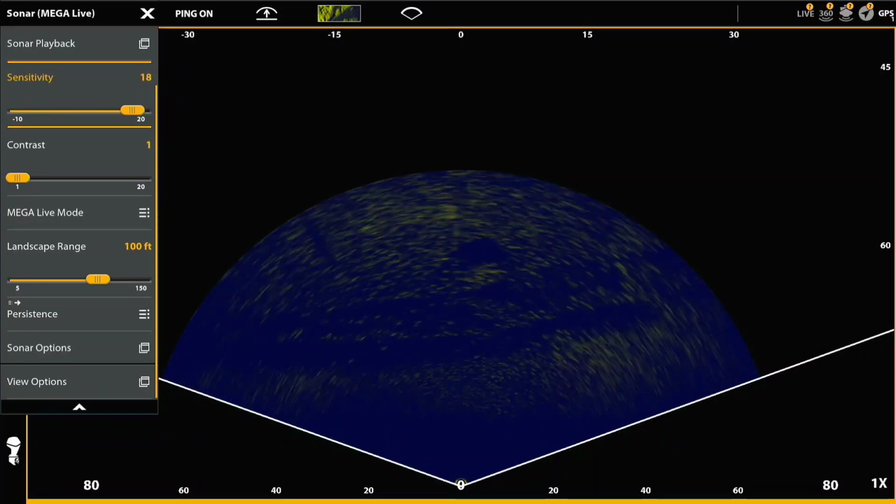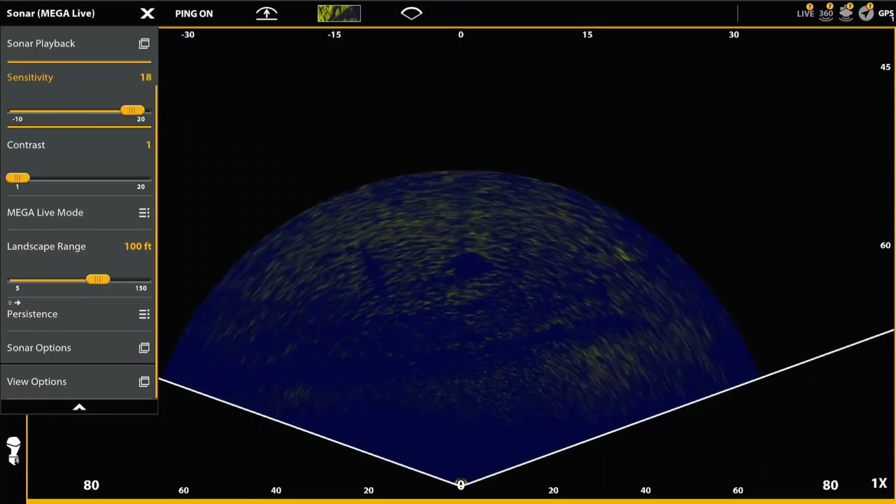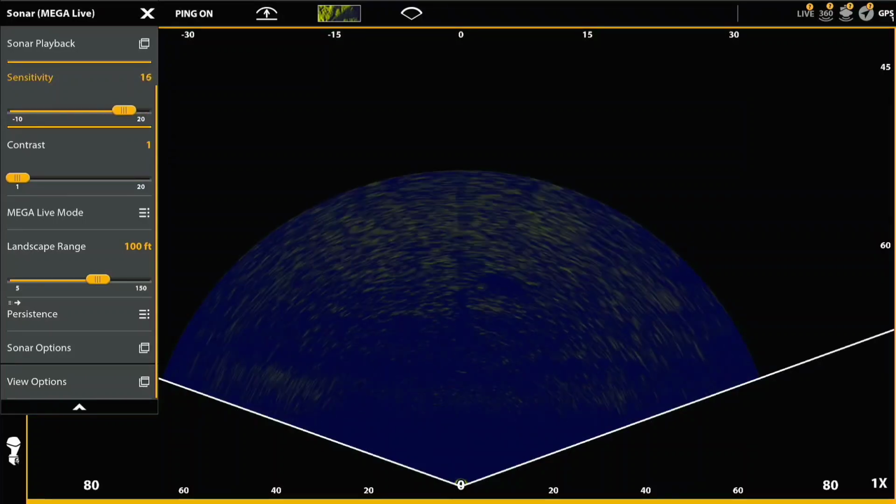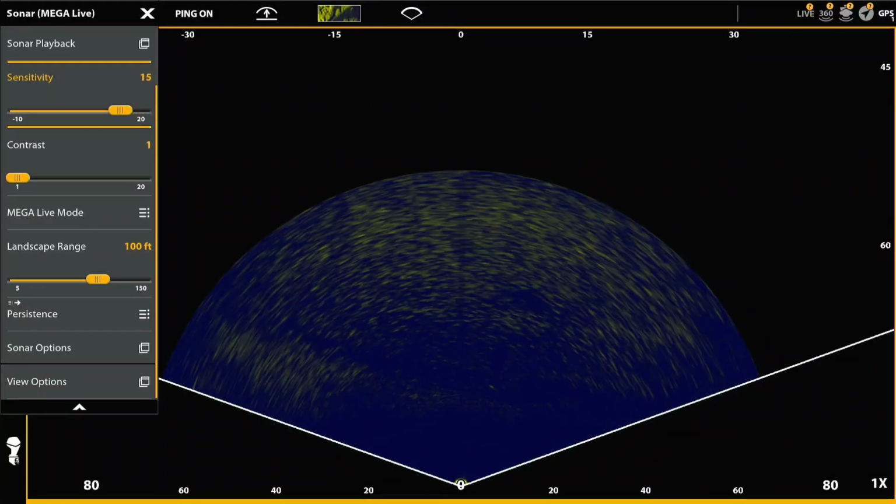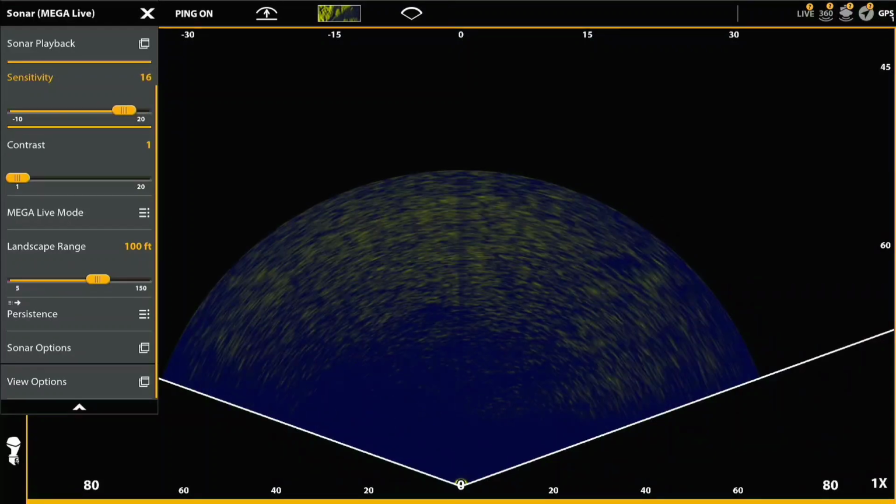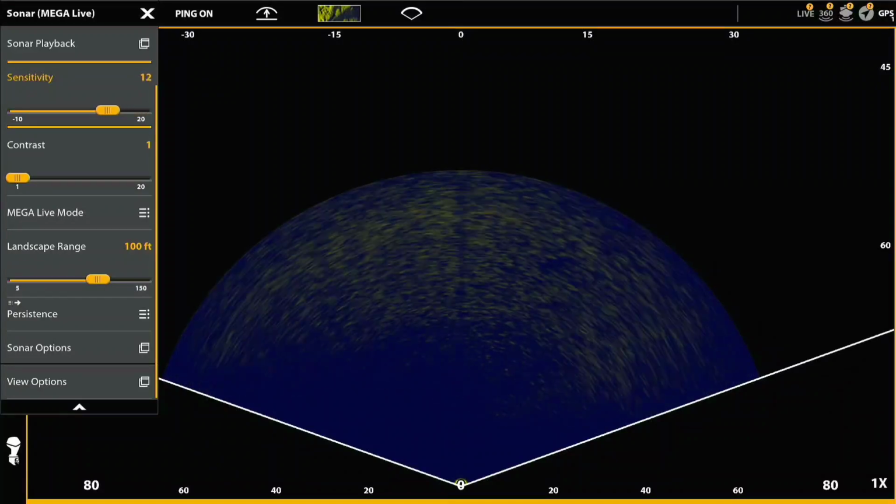You can see here comes the shadow. As I change the sensitivity, it gets really hard to see the shadow. Again, I liked it at 20. And I think although you see the bottom more, you're going to see shadows. You're going to see more detail in my mind. So here in a second, the fish are going to show up on the border.